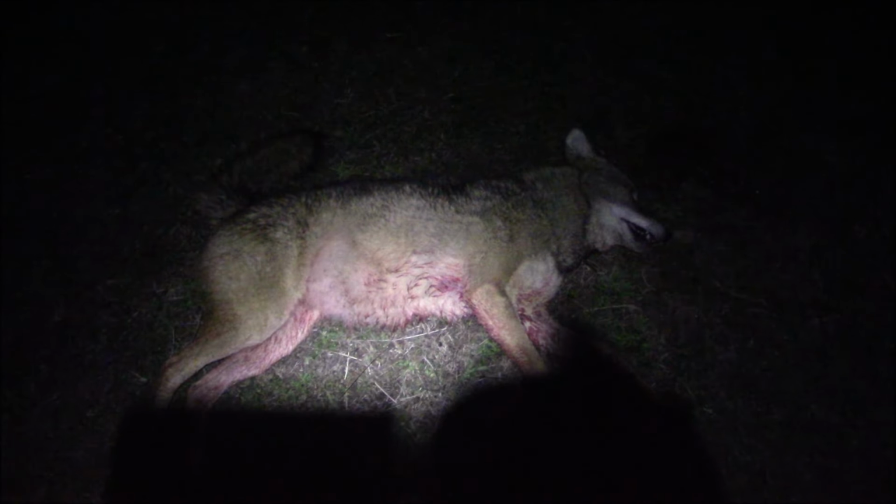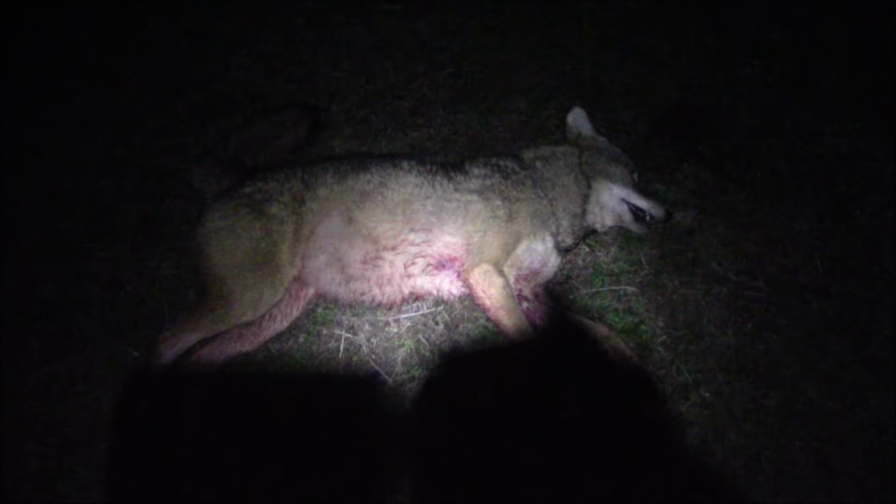Yep, opening day, night season in Kentucky. We are officially on the board, so I think this is going to be my last stand. I got to get home and do some things, so get this thing drug out of here and we'll have a happy landowner in the morning. I'm off all week and want to try to put a hurting on these things. I think I'm just going to do a compilation video for the whole week. But alright, as always, thank you all for watching.